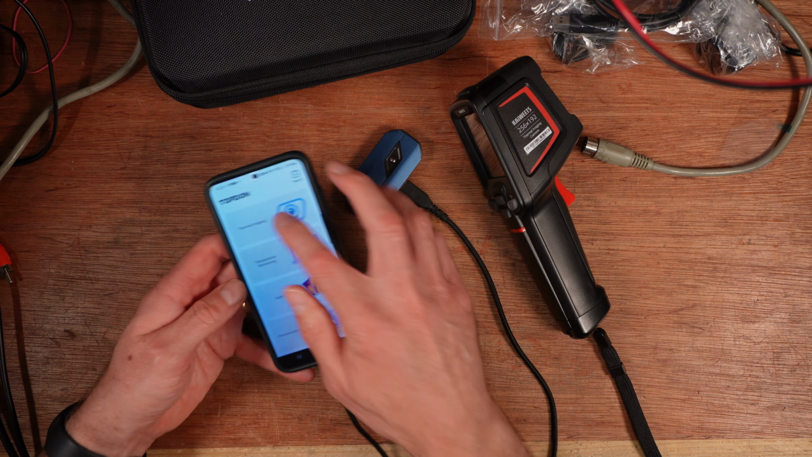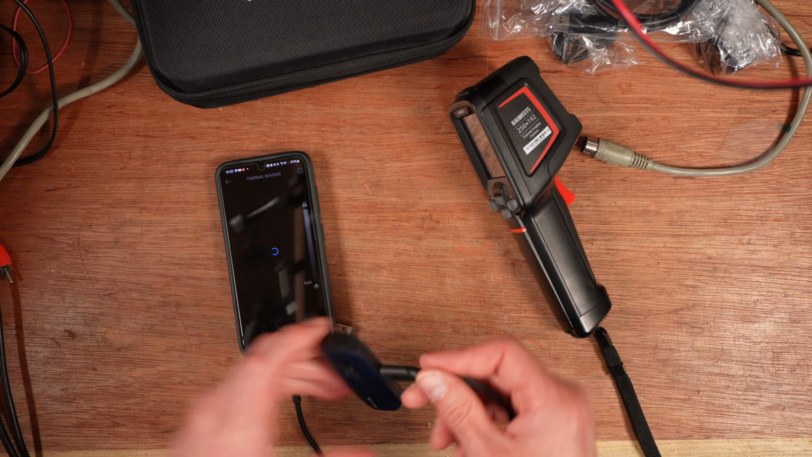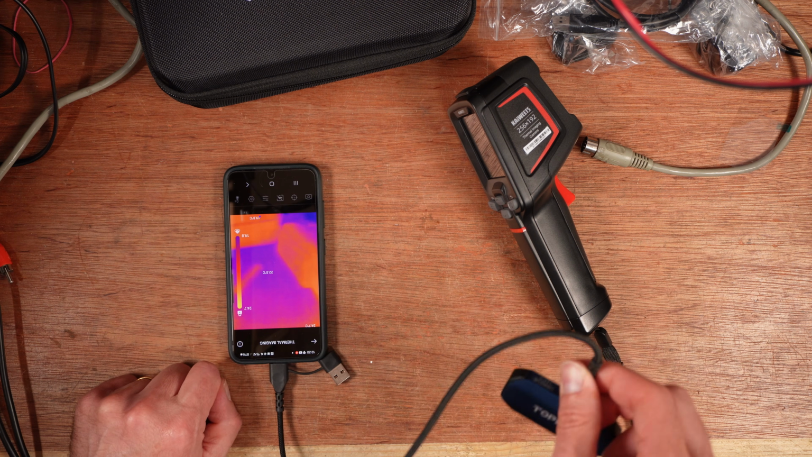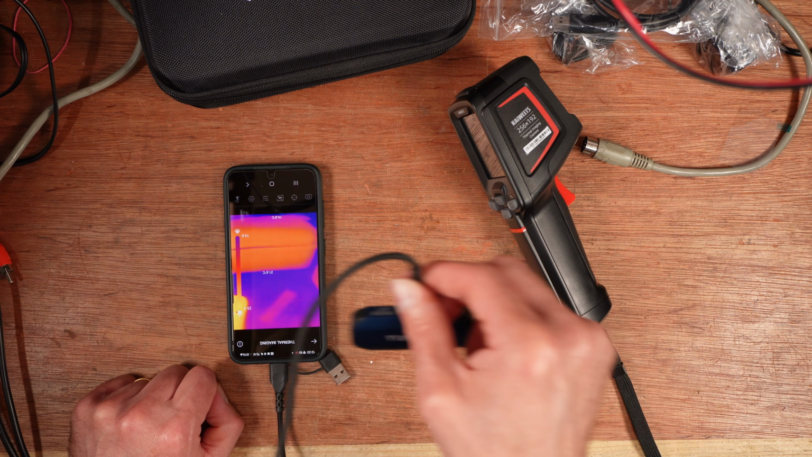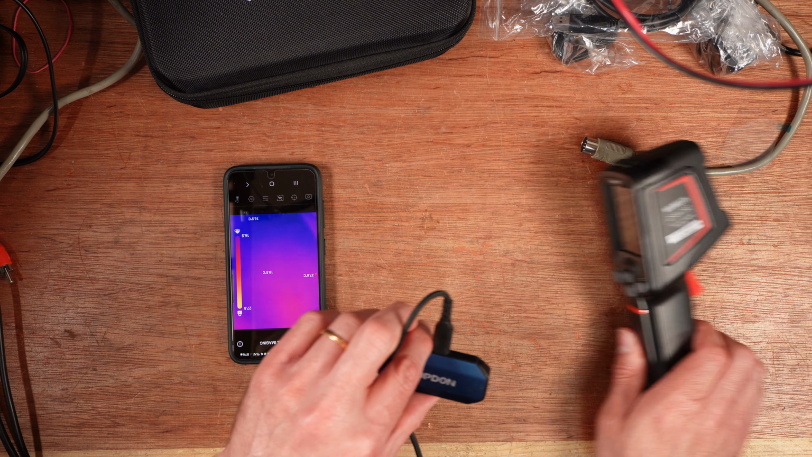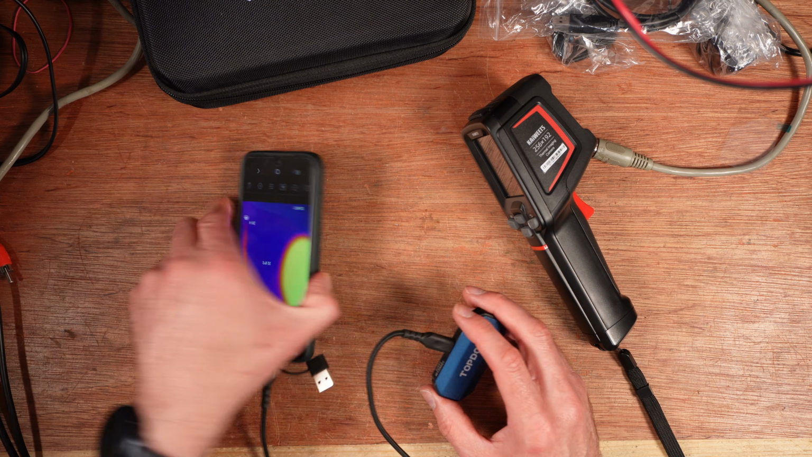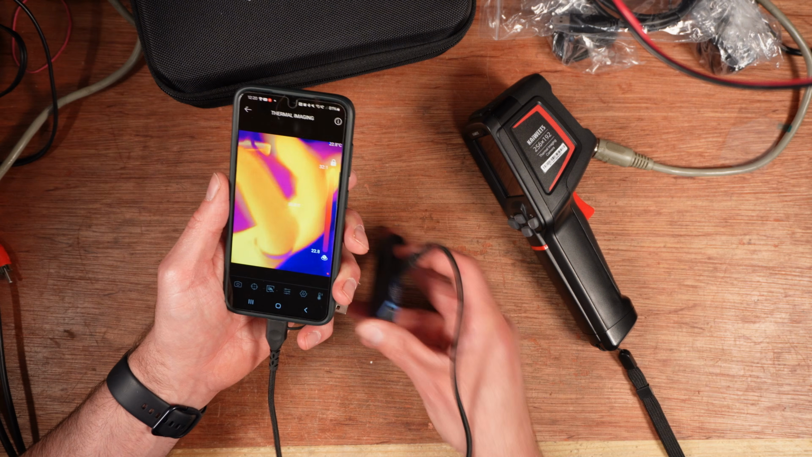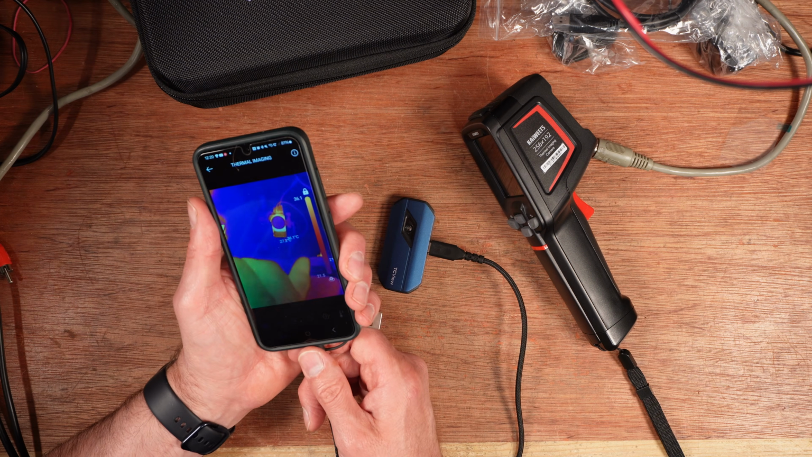And that's okay, that works quite well because I can then just put the phone down next to the item and then look around like this on whatever I'm looking at. Well, that's fine. But it does mean that I have to use a phone with it, and that's not always ideal. I might want to be using my phone for other things.